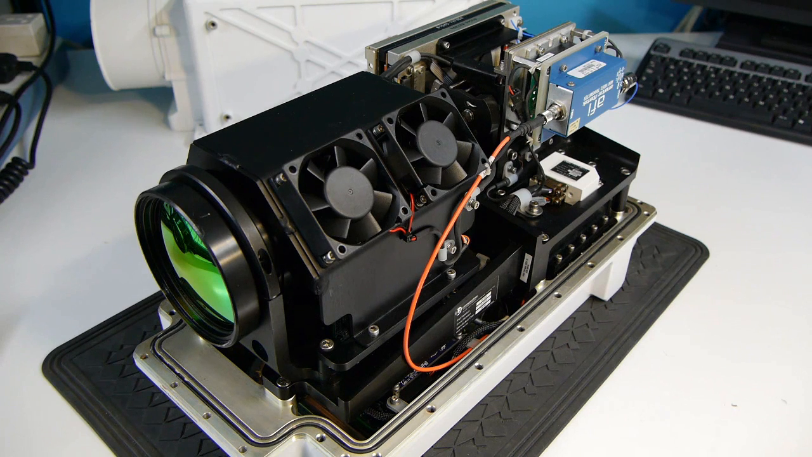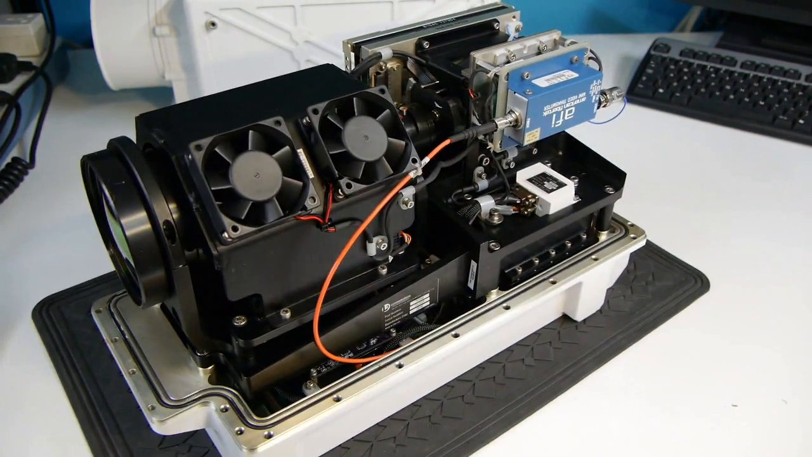One of the problems that you get with a thermal imager is essentially it's seeing itself. It sees radiation from its own parts, and in order to achieve the very best possible performance, it's extremely important that you minimize this effect. So if I swing the unit around a bit.